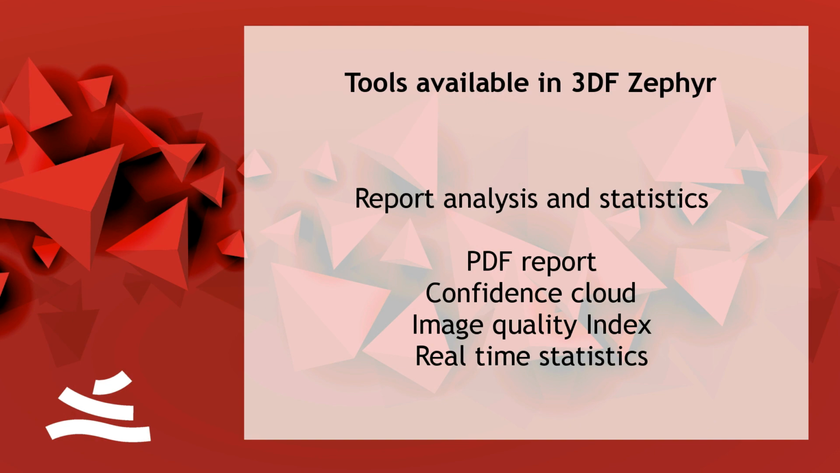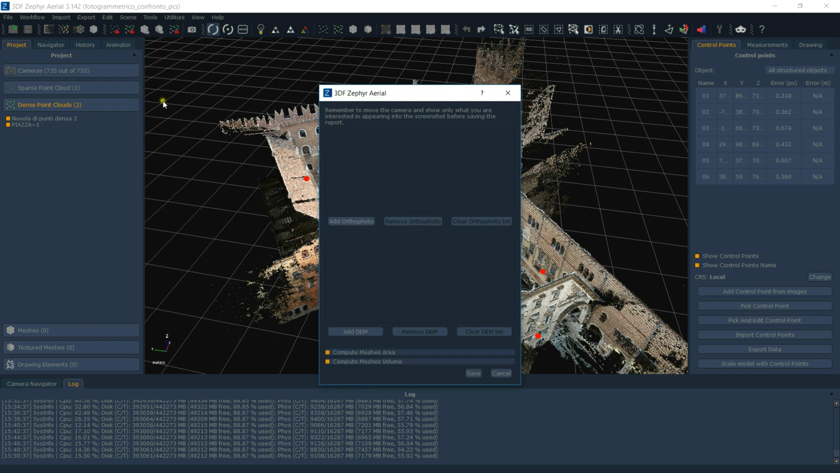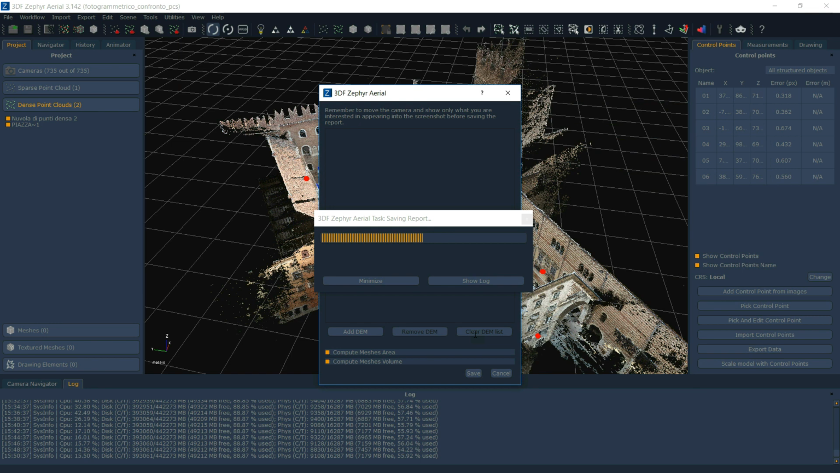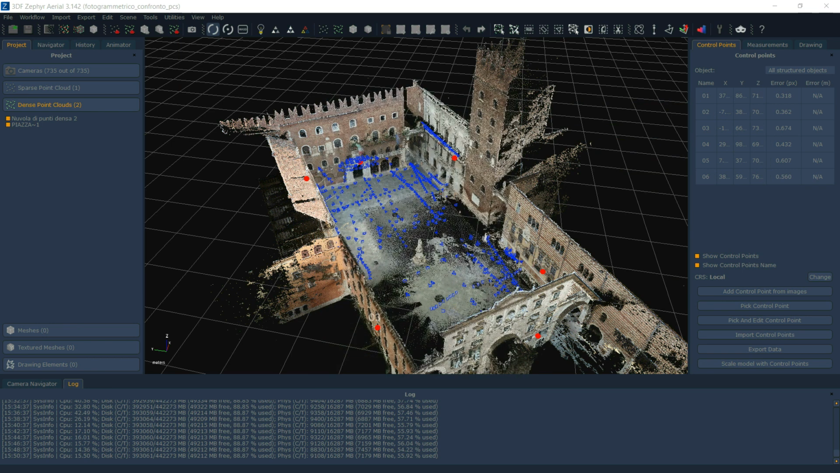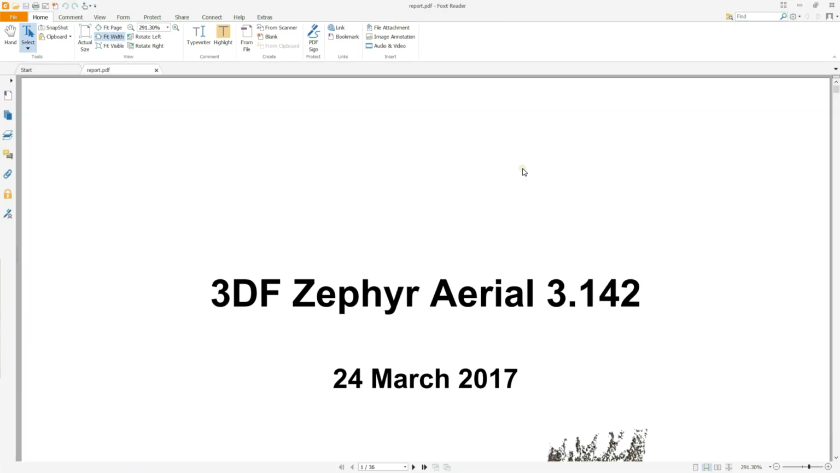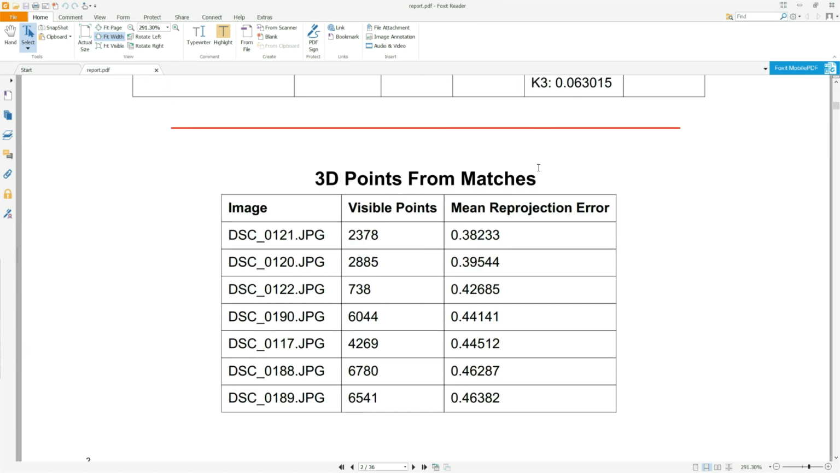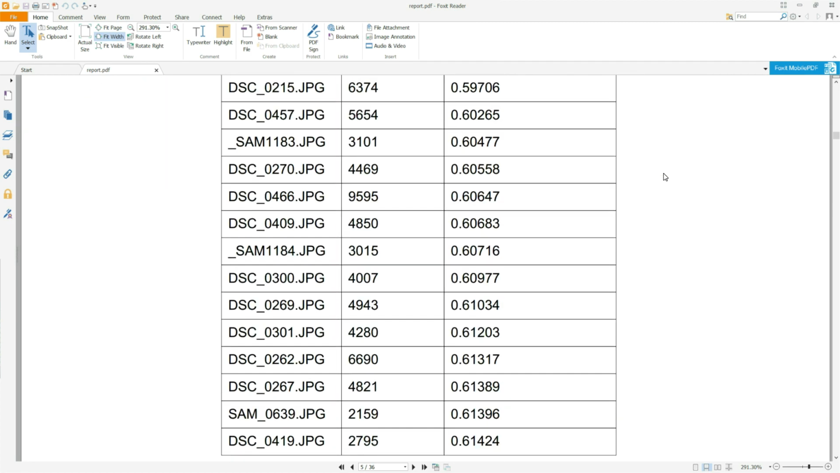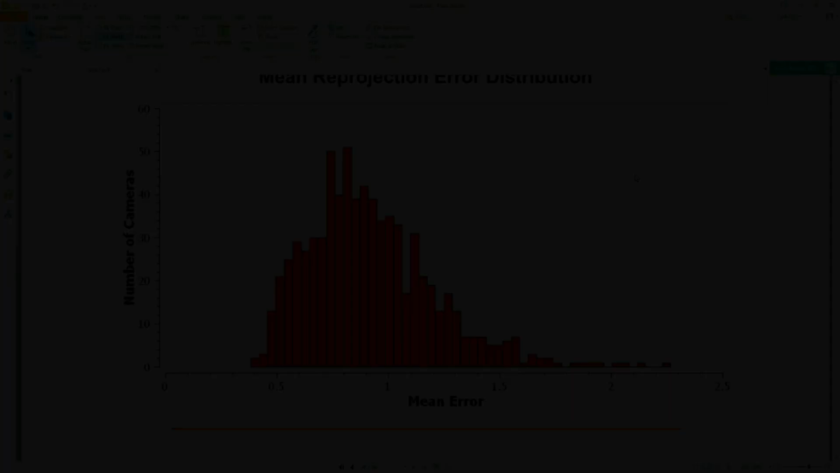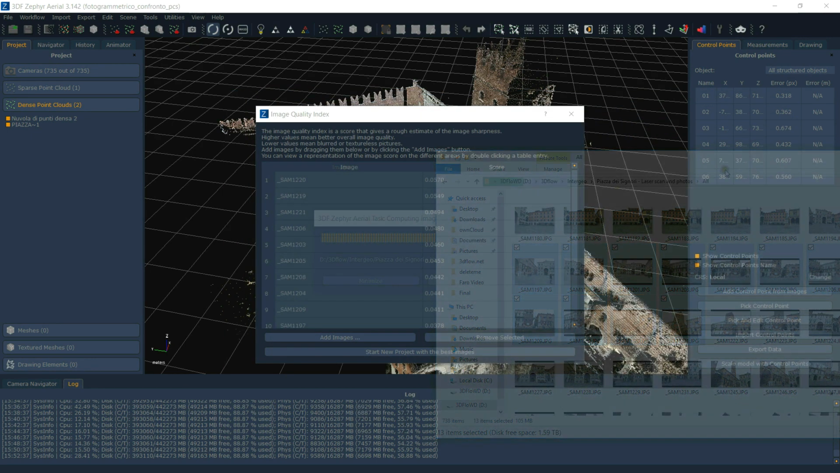Zephyr is a scientific tool, so we obviously make available to you report analysis and statistics. You can, for example, export a PDF with all kinds of information from your workspace. So basically we have the mean projection error, the intrinsics and extrinsics of each camera. It's just a PDF, you can embed the orthophoto, the orthomosaic. You'll get the statistics about how many points are being viewed by any camera, etc. This is very useful for those who do surveys professionally.